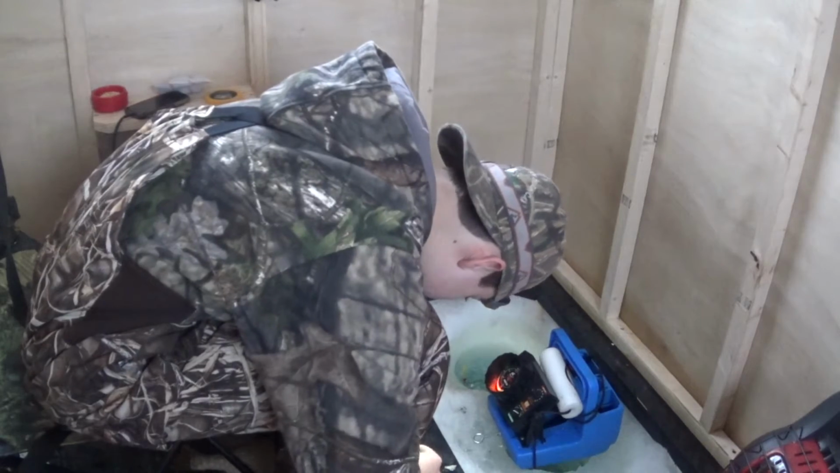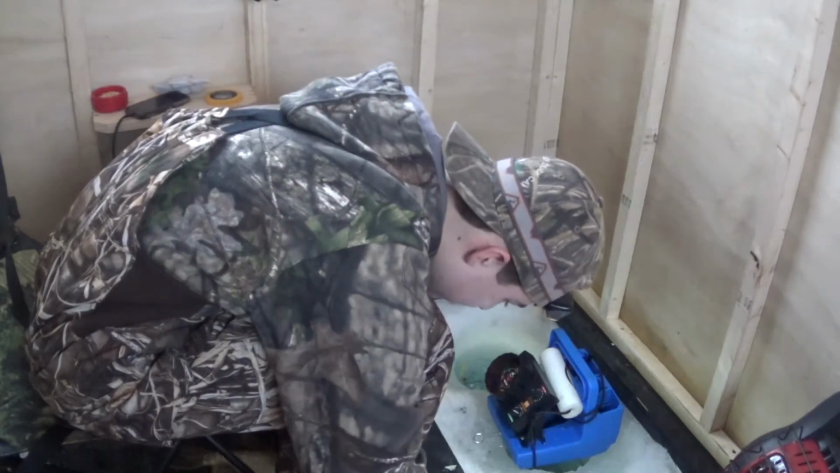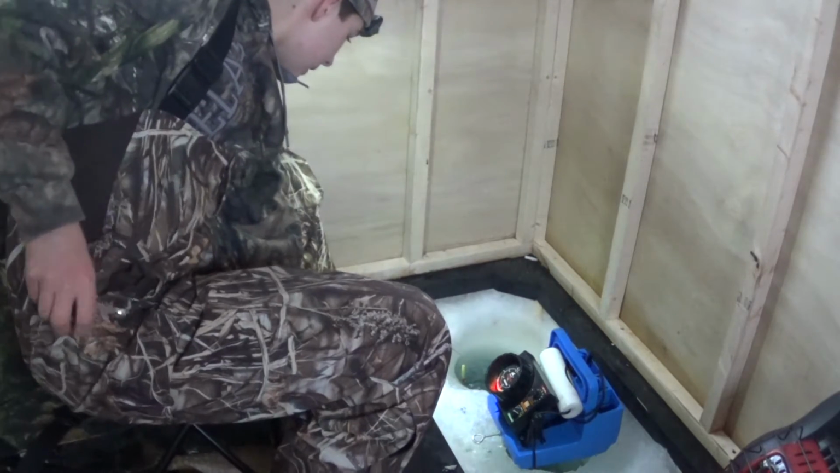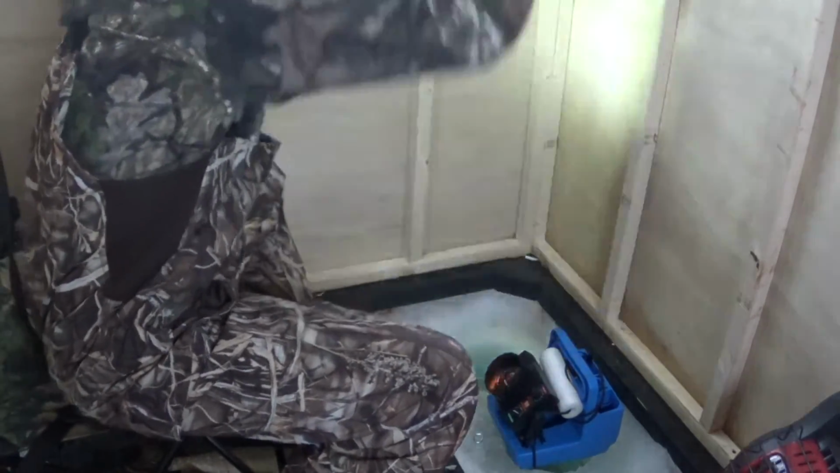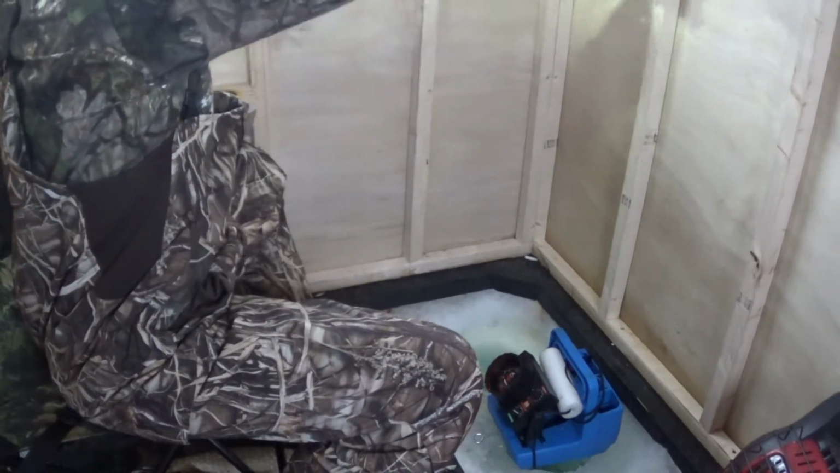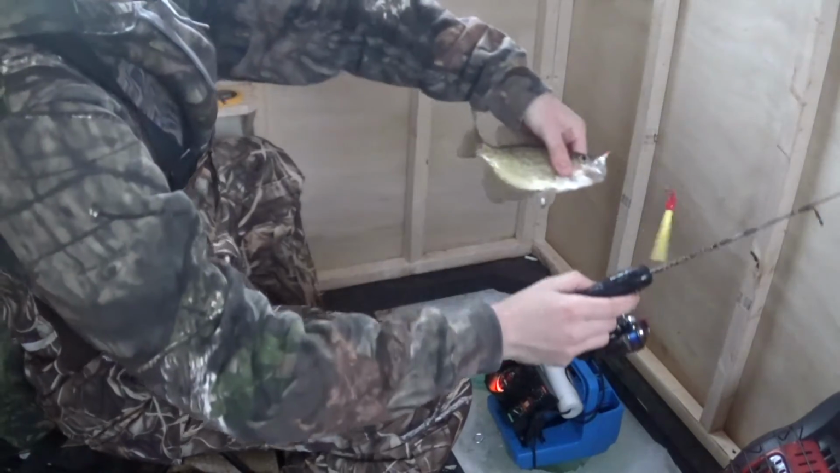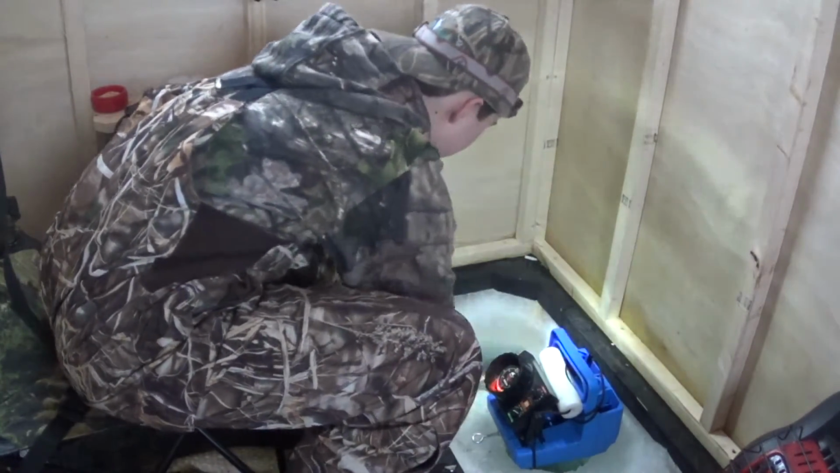I made the mistake of not grabbing the pliers before I came. Oh shoot, I got a crappie too. Got him. Just a little guy. Right on the minnow with the demon jig. Let's let that guy go.